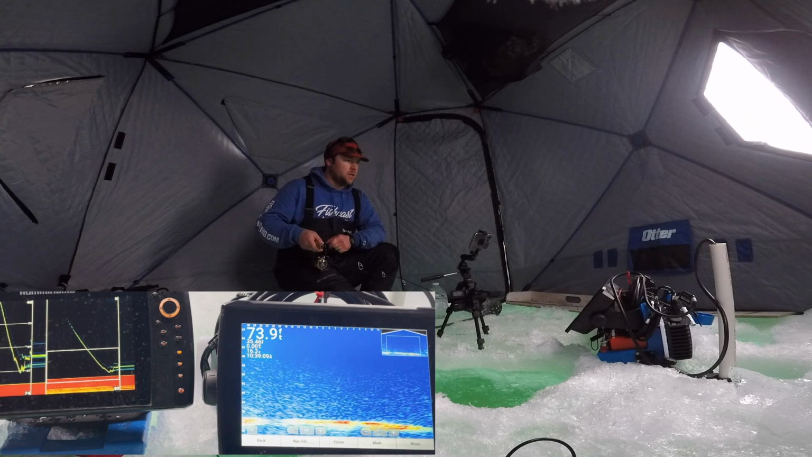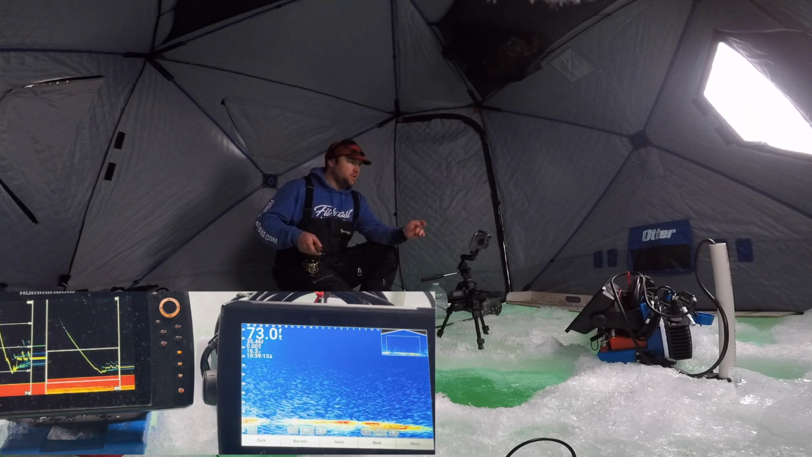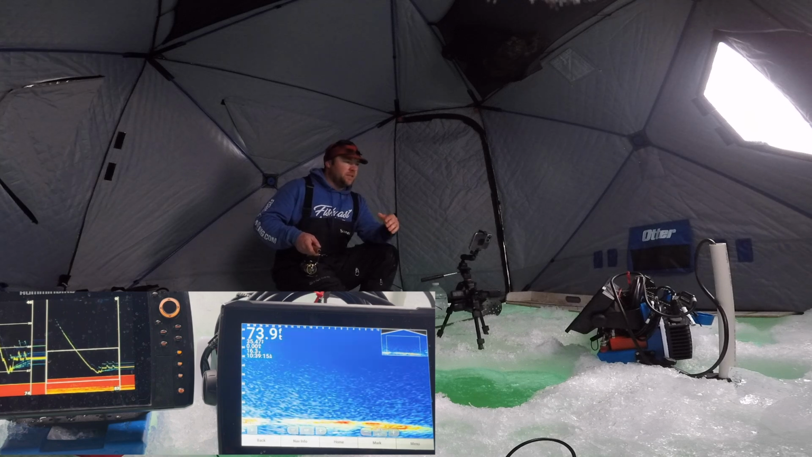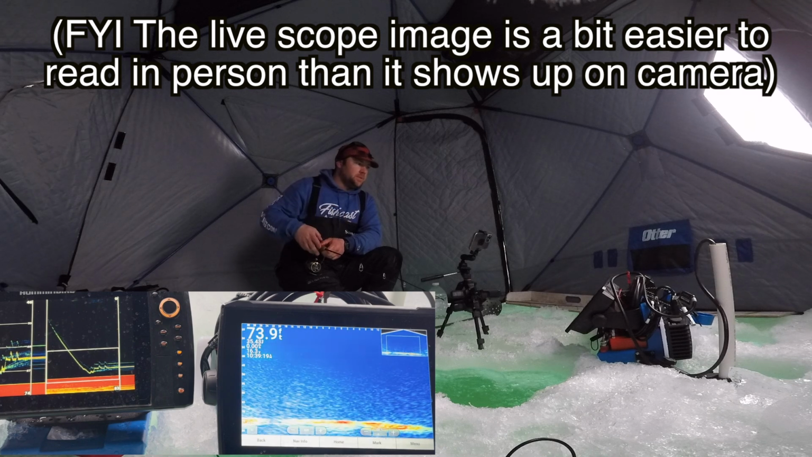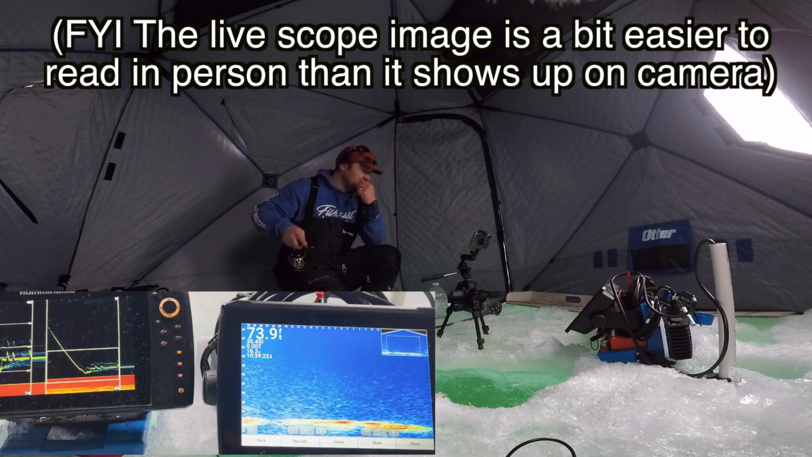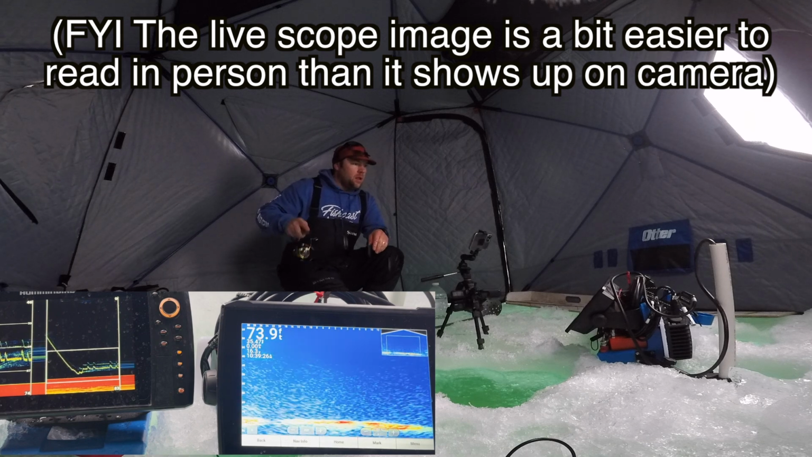So here we go. So right now you can see on the 2D there's a little bit of fuzz. That's just kind of me yanking the lure around, getting some air bubbles, stuff like that. As it settles out there, give it a nice little crack and kind of get rid of that quicker.